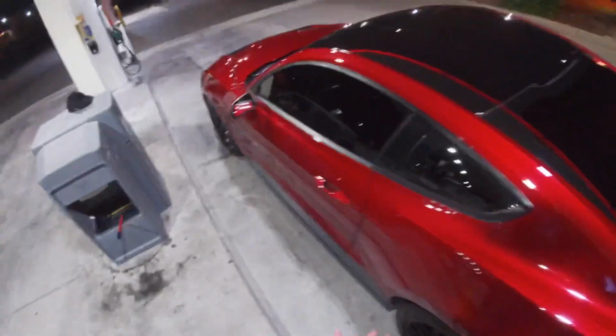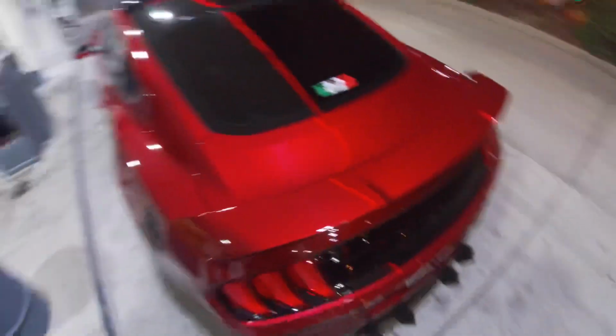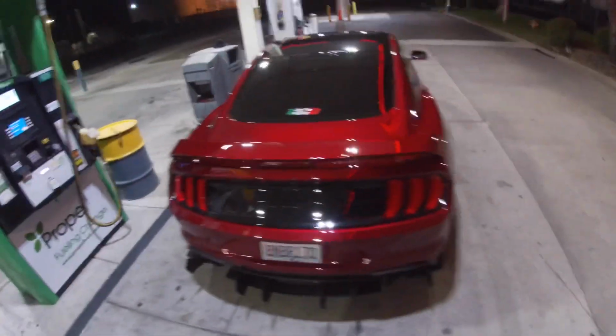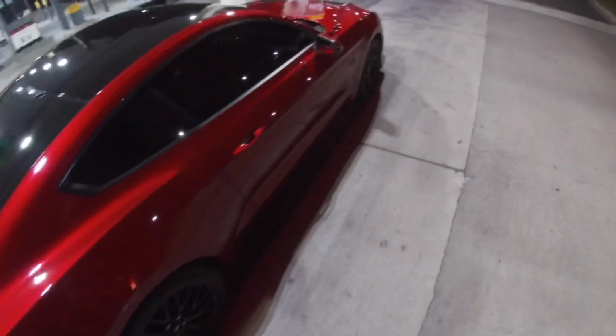And look how amazing she looks right here, boys. Holy, it looks so good. Hopefully the camera picks it up well and it's not too low. But yeah, guys, I hope you enjoyed. That was a POV style drive at night. See how it looks from the cockpit, going through those gears.